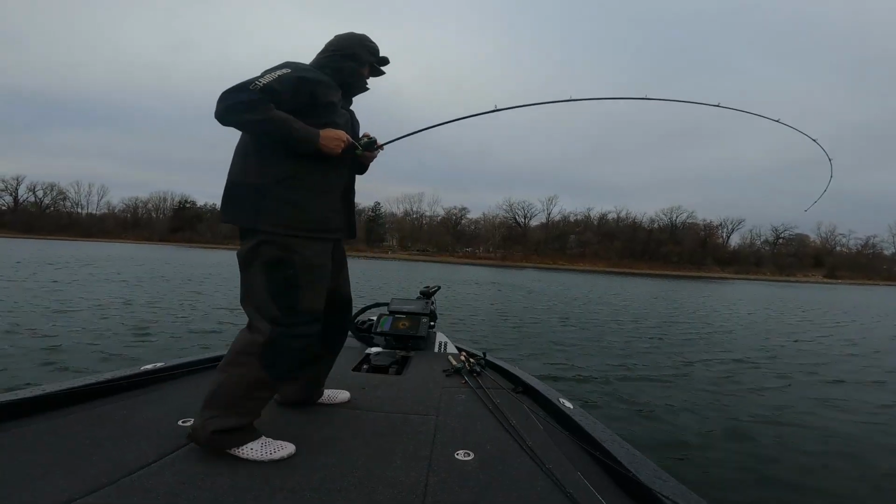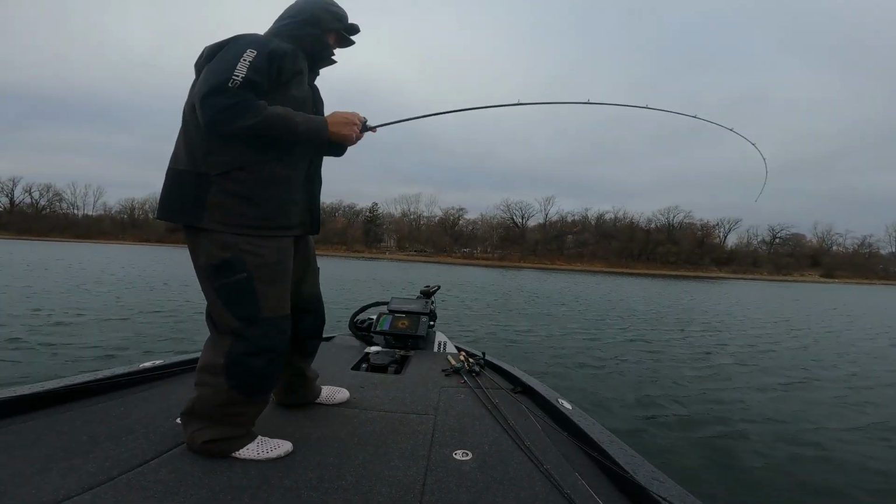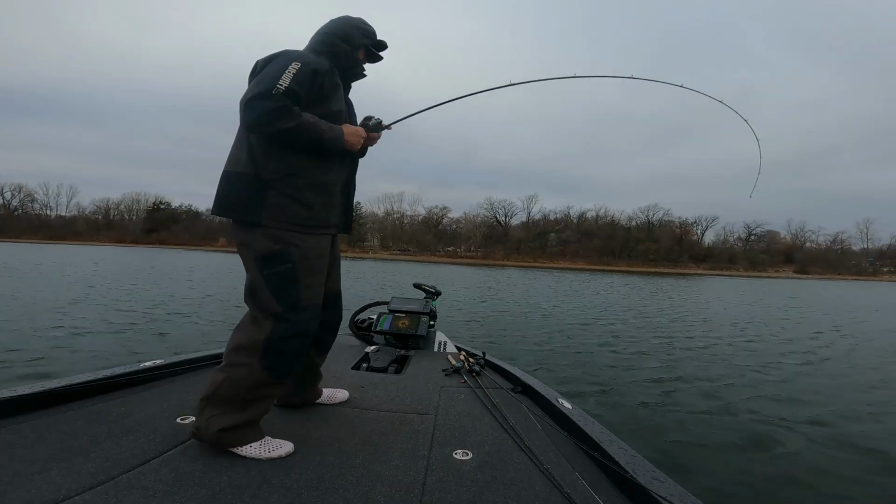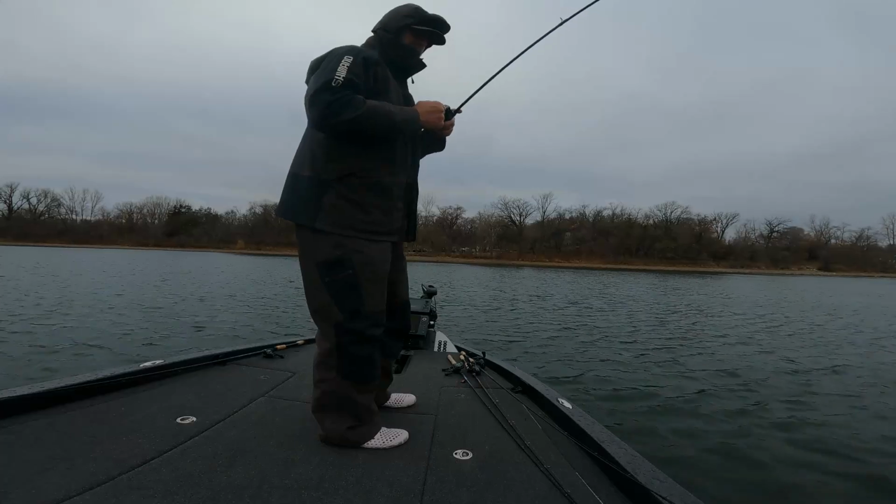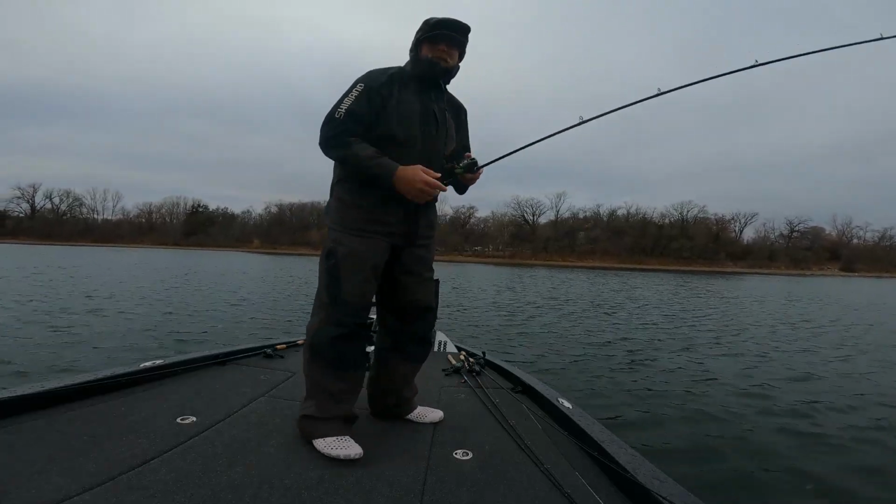Another one. This is a bass, baby. Got a little better head shake. Oh, he came off. That was a nice bass.